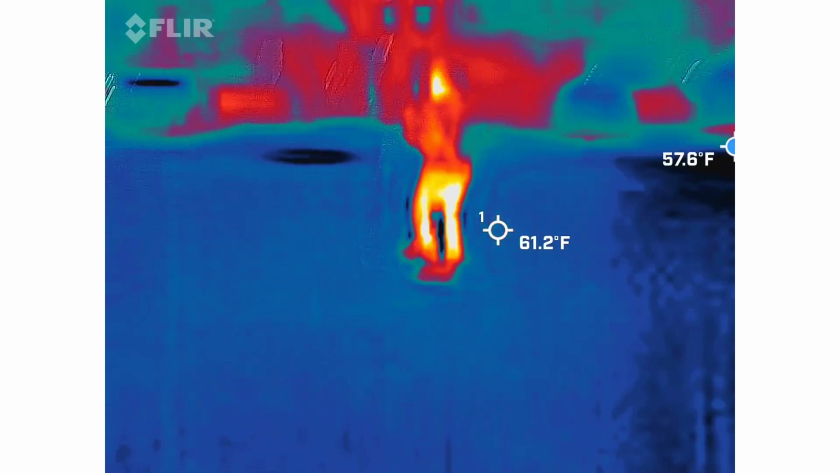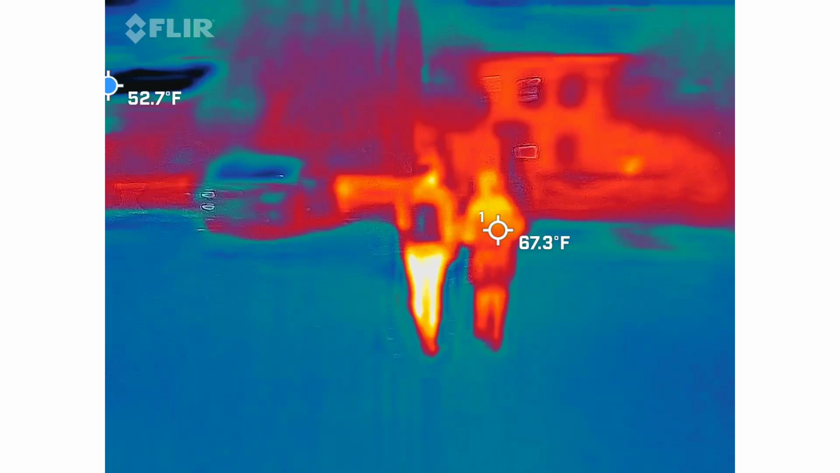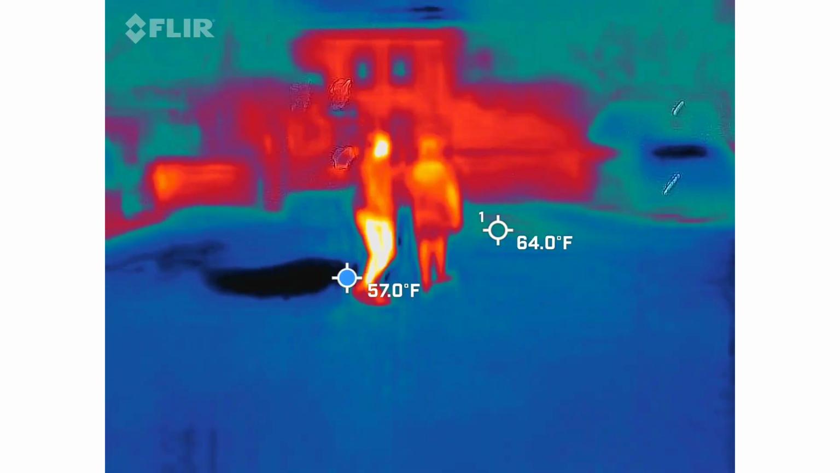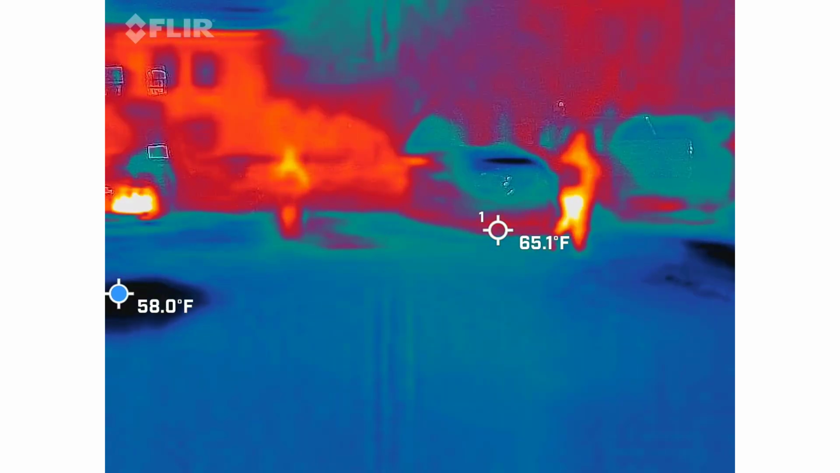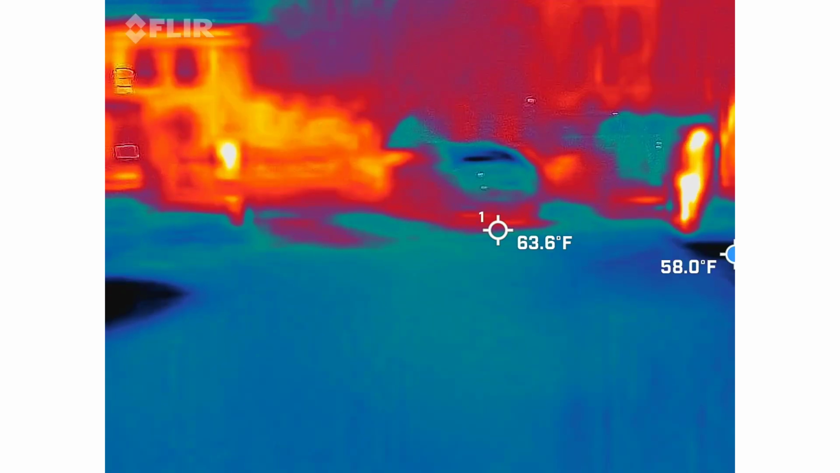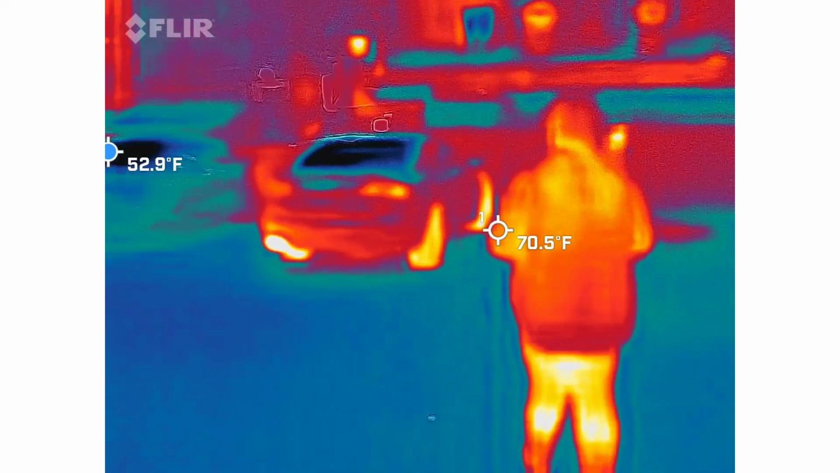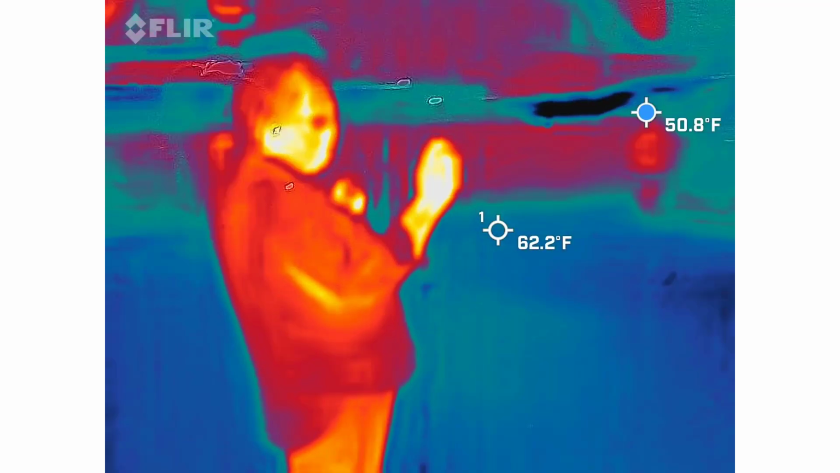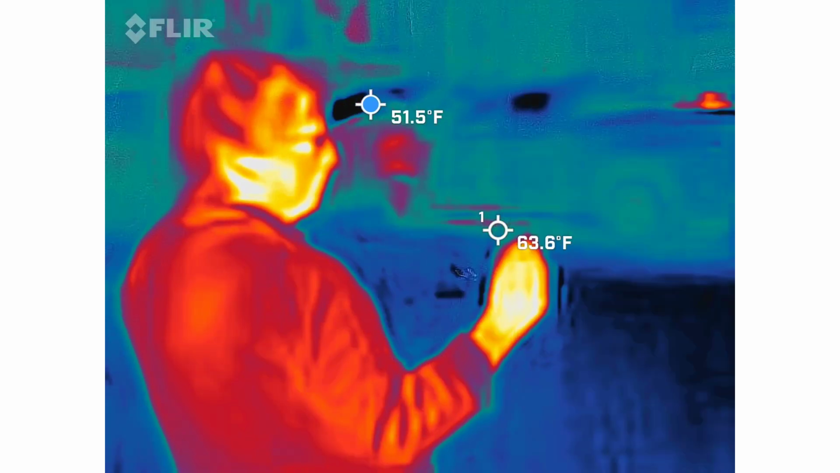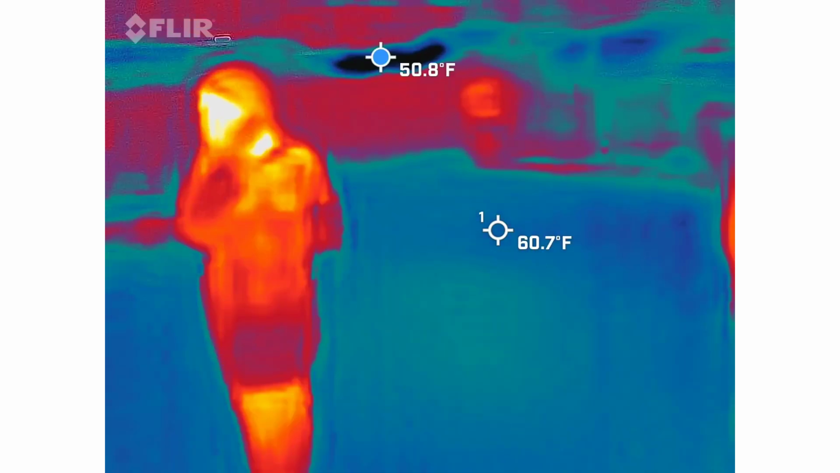What happened? He said to always keep somebody in the frame. Didn't get anything. Nothing yet? No.